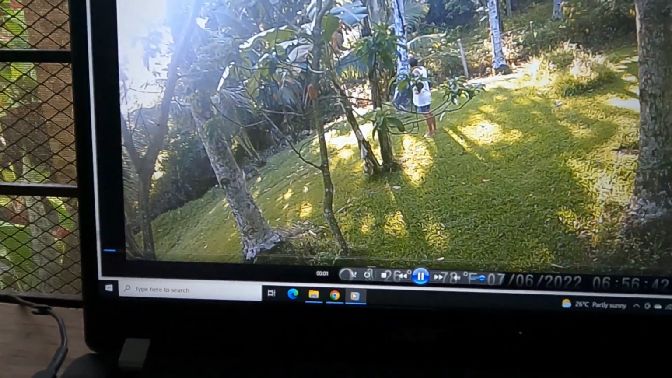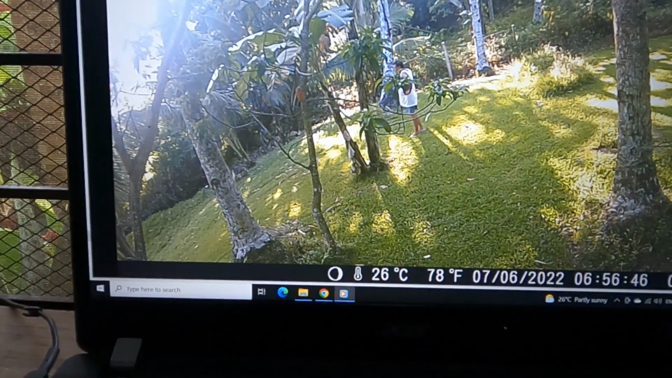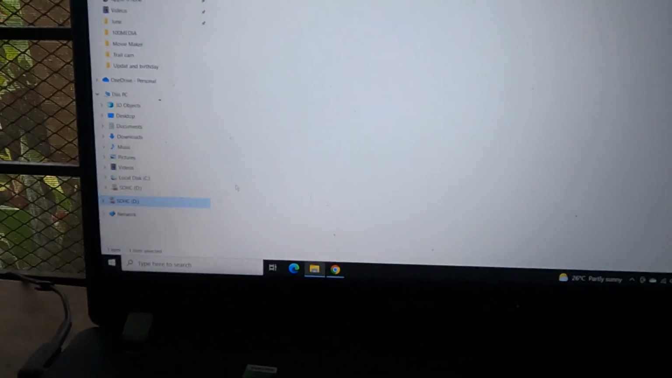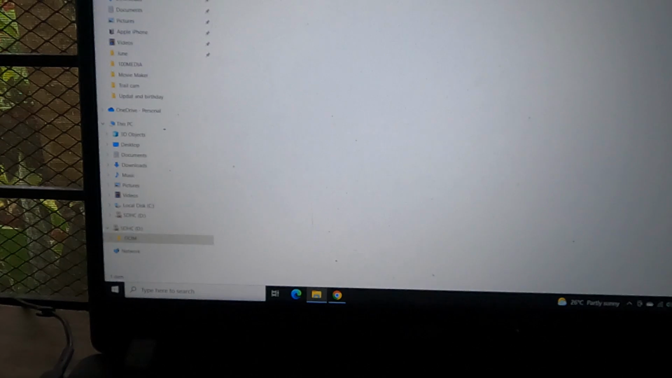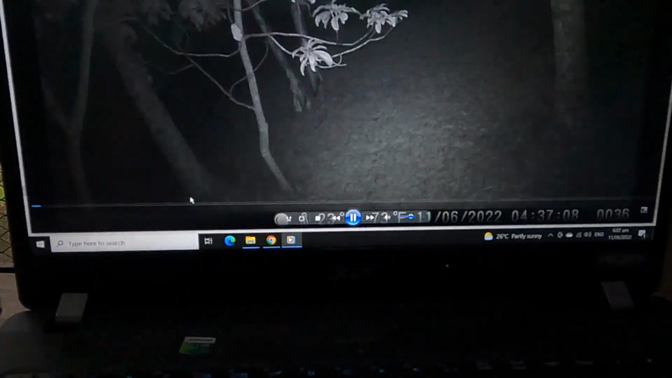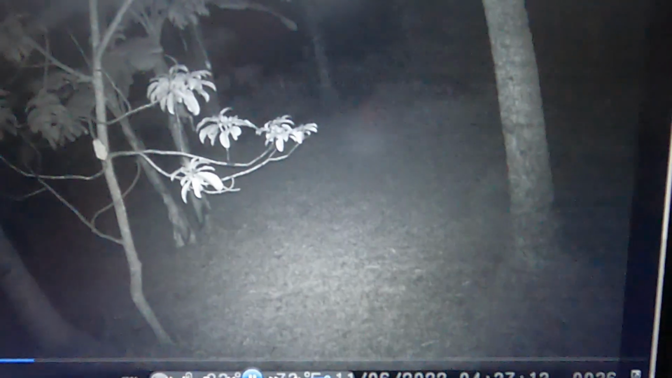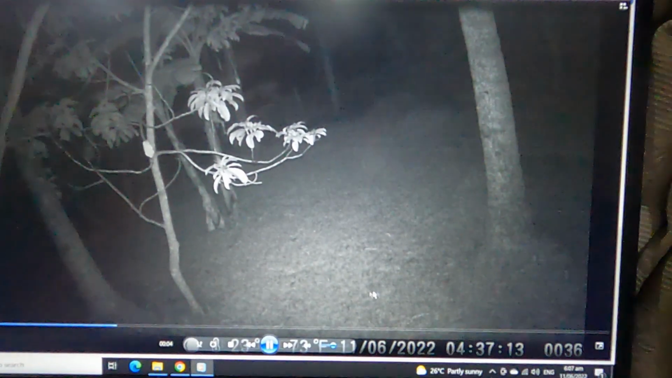Oh, there's me. Checking, looking. Bang. Bastards. Night time. I said, look, sometimes of the night we get the cats, like I said. And even get dogs running through there. Right, there's bats flying around. Yeah, they're attracted by the light.